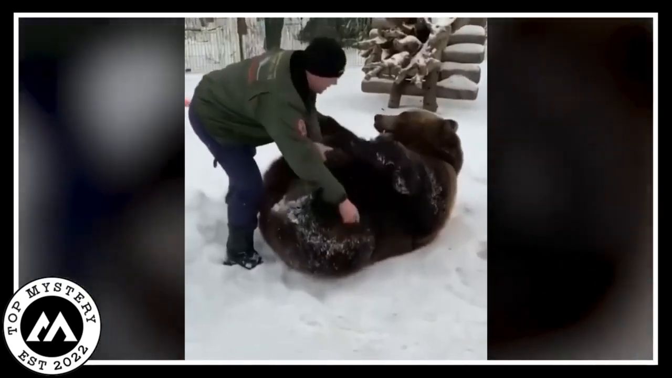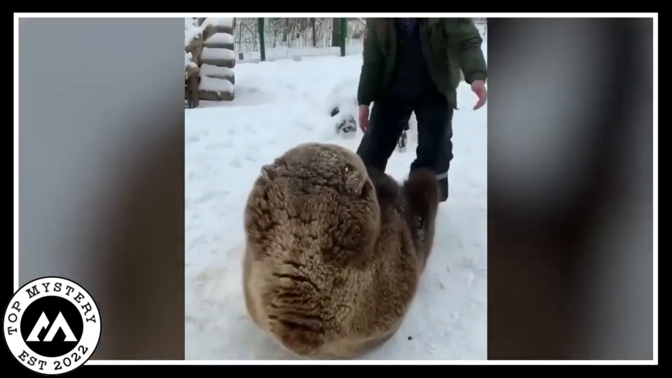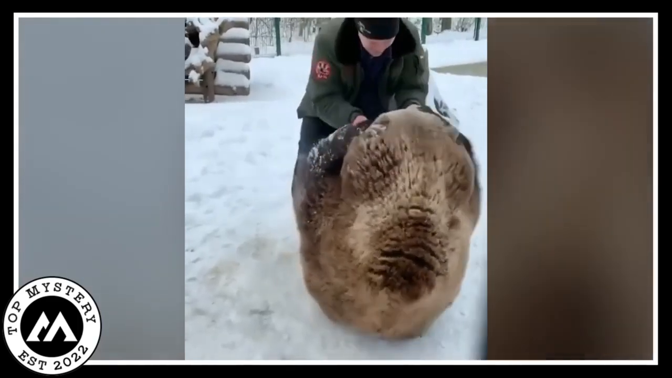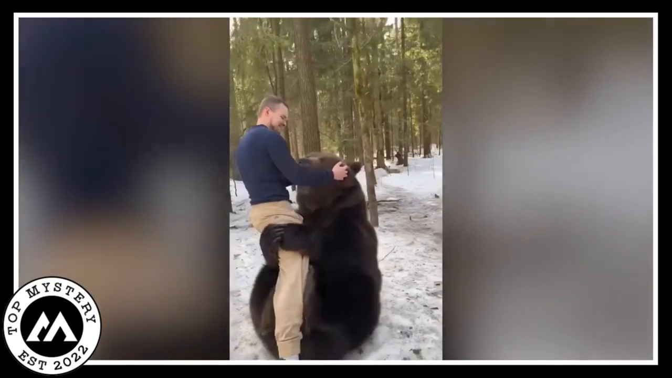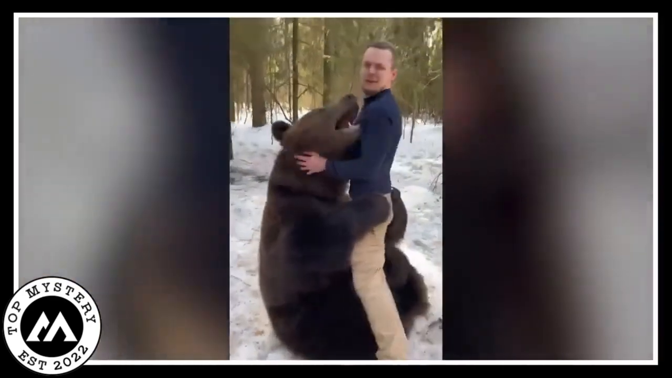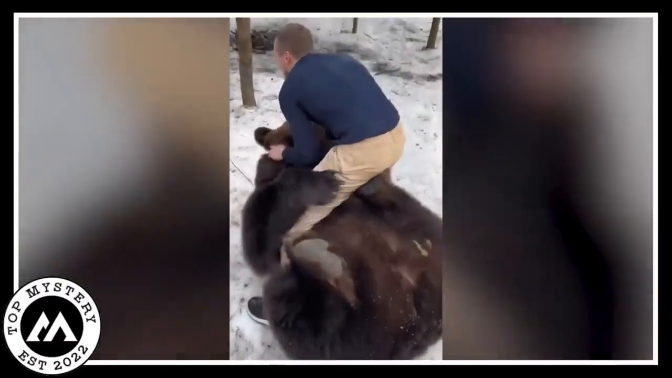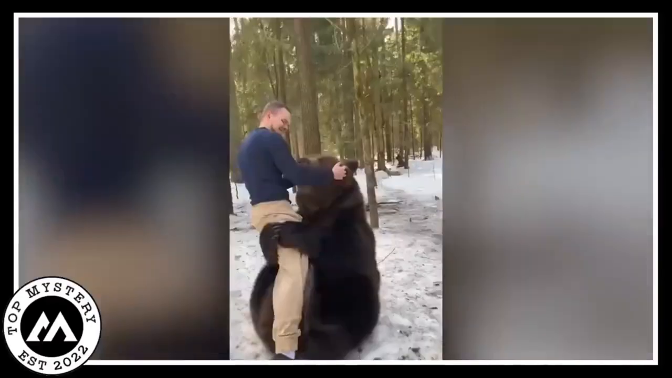And get this, the man's not just standing around, he's playing with the bear like they're both kids in a snow playground. It's seriously the cutest thing to witness, like an epic friendship unfolding right there in the snow. Their bond is pure joy, making you want to join in on the fun. The bear's probably thinking, this human is my best buddy. And the guy's like, I've got the coolest bear friend ever. You can't help but smile watching them goofing around together.